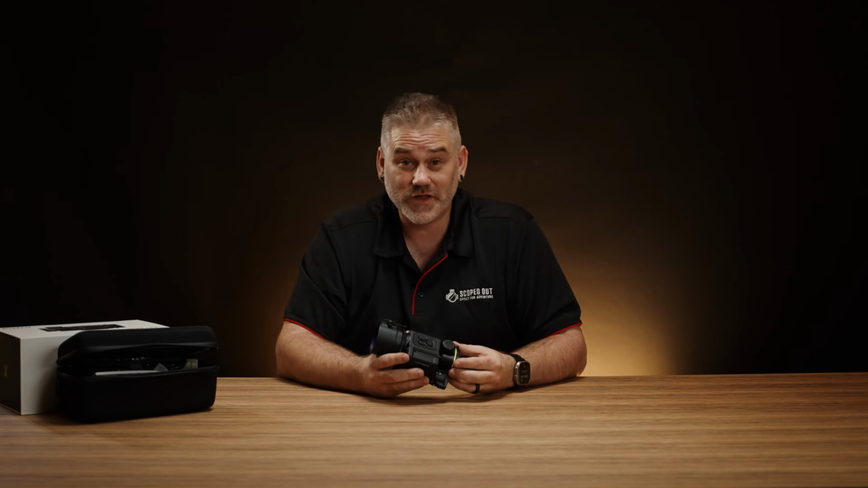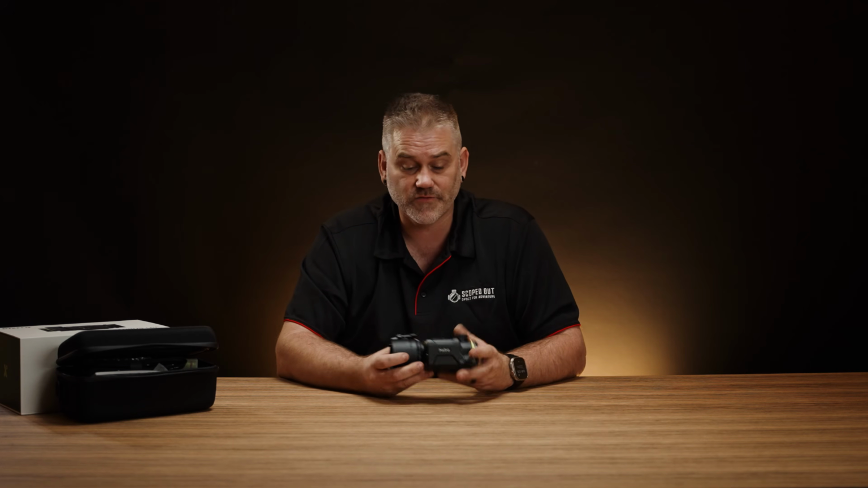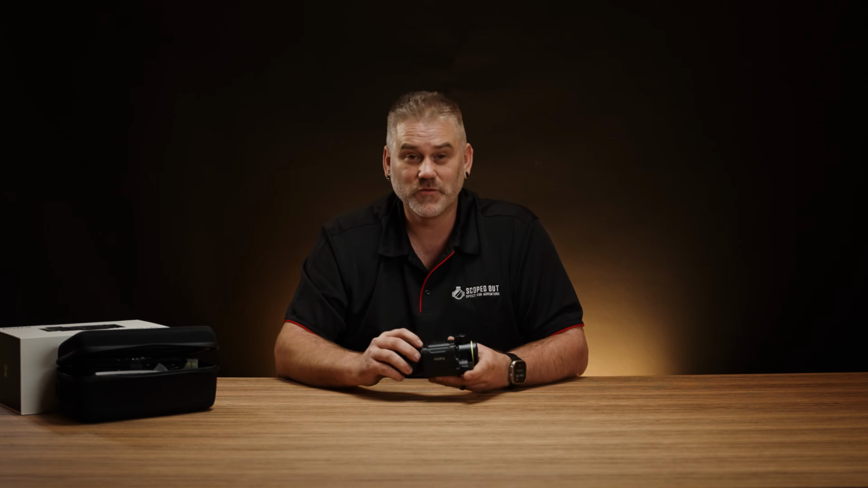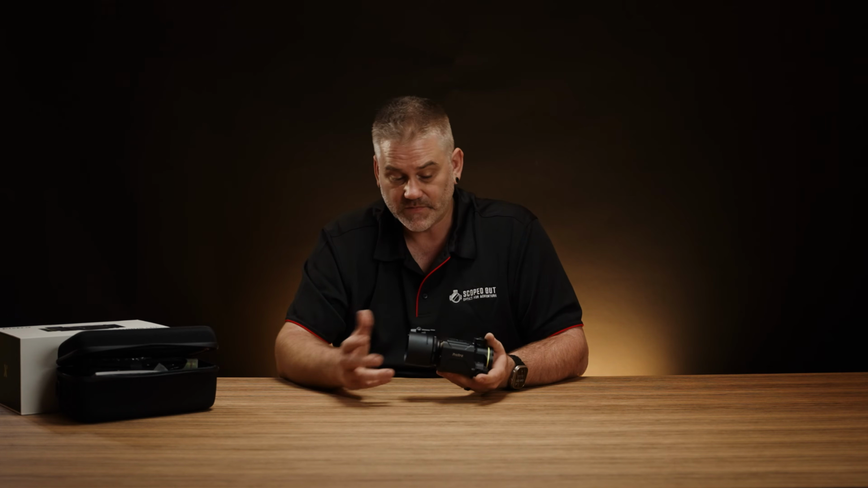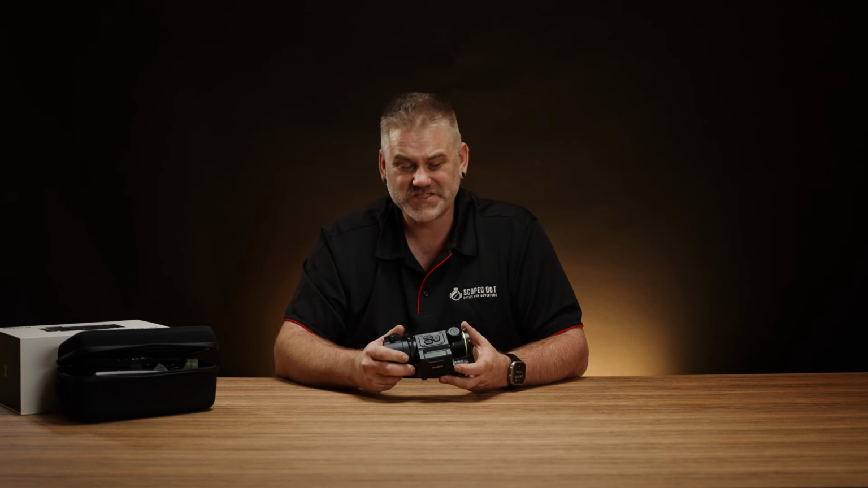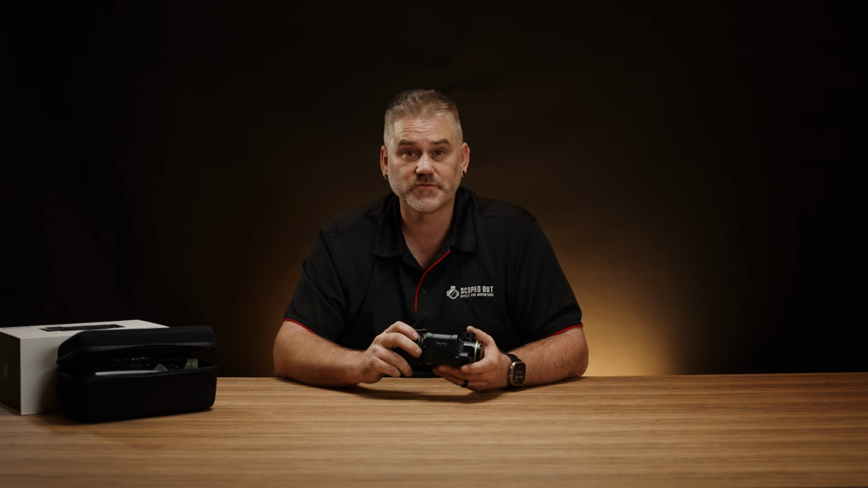So this is a 640 by 512 sensor. The 384s are 384 by 288. This is a 12 micron pixel pitch across all the sensors, as well as a NETD of less than 18 millikelvin, which is really impressive, especially for the price point that this sits at.